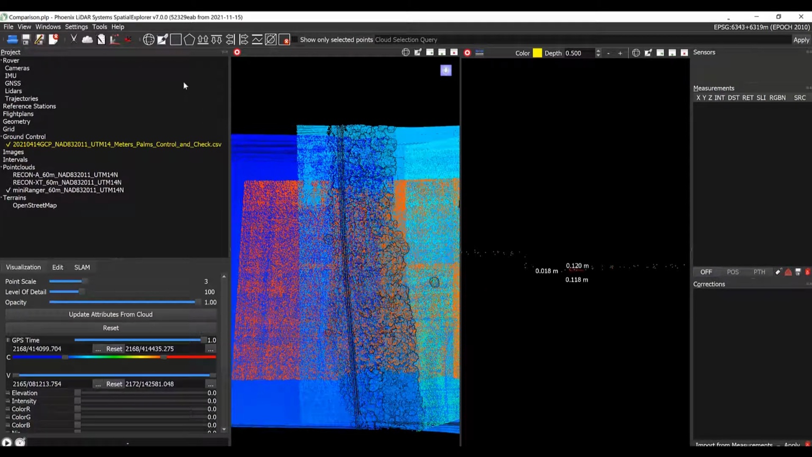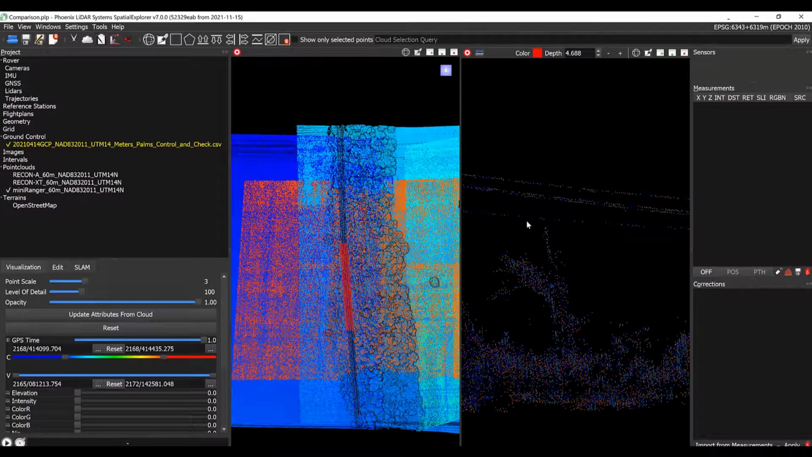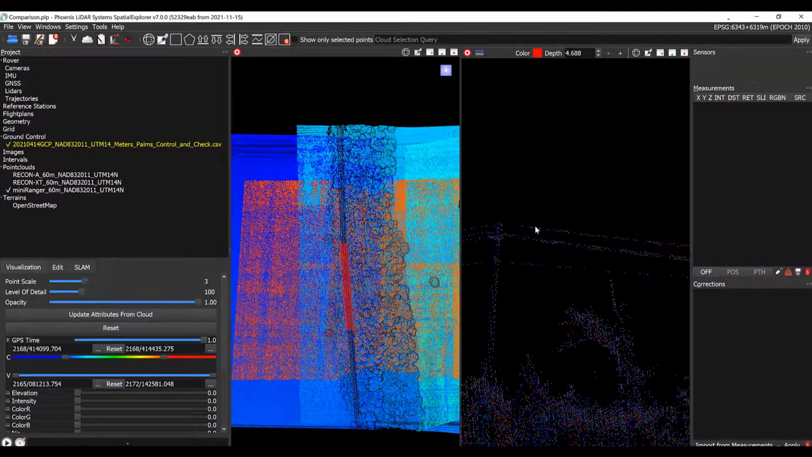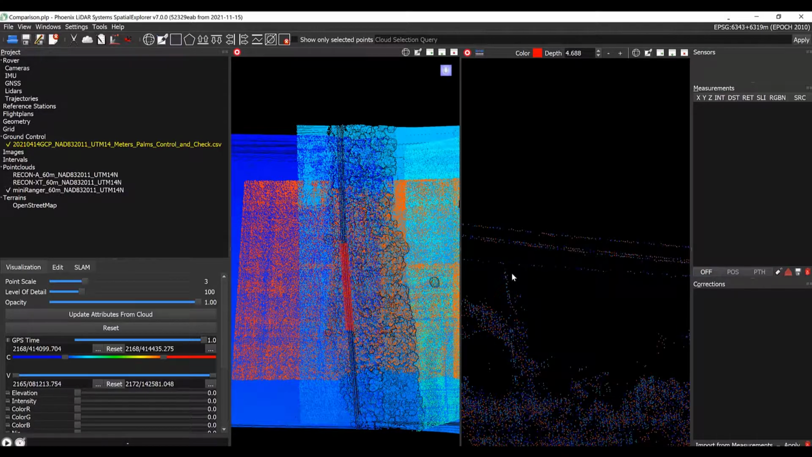We'll draw a cross section and just take a quick peek at what each of these scanners captured. In this location, it looks like the miniRanger's got the main wires, a shield wire up top, and another smaller cable below.